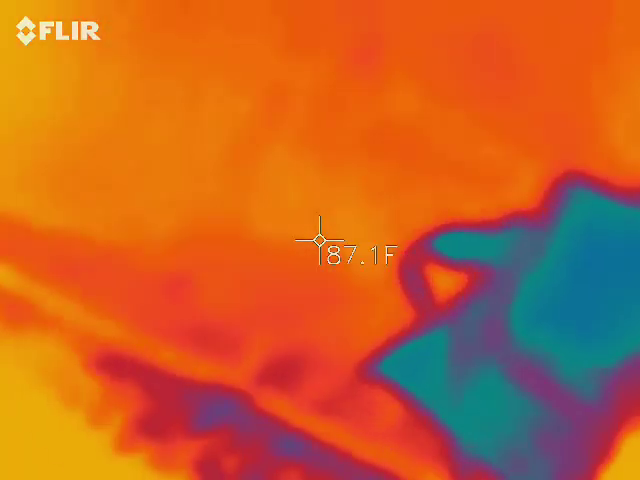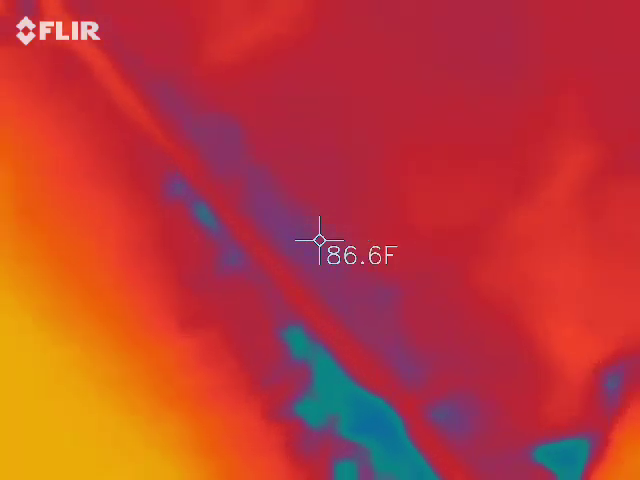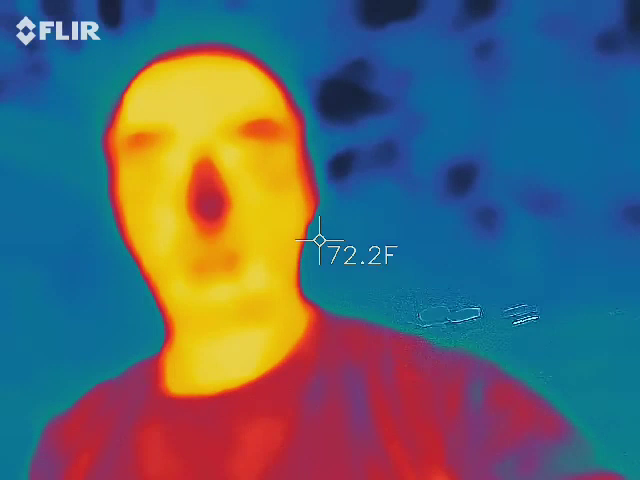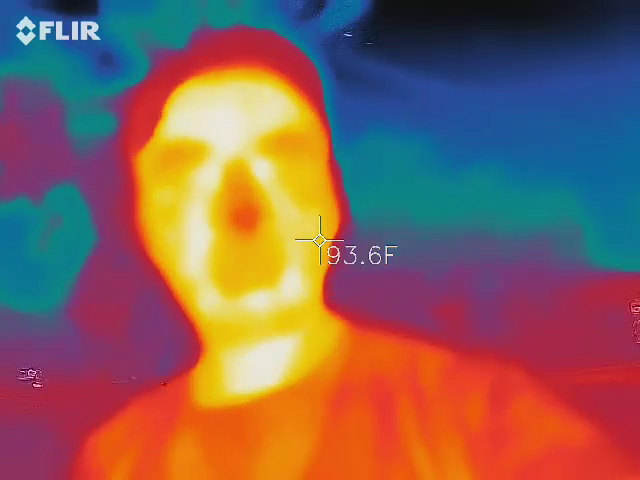All right, first thing we're going to start off with, guys, is thermal imaging. This gets everybody's eyes ooh and ah, and so I want you guys to kind of be engaged. So, you guys can all see me in that picture. I'm orange, red, and yellow, right? So that just means I'm the hottest thing inside the picture.